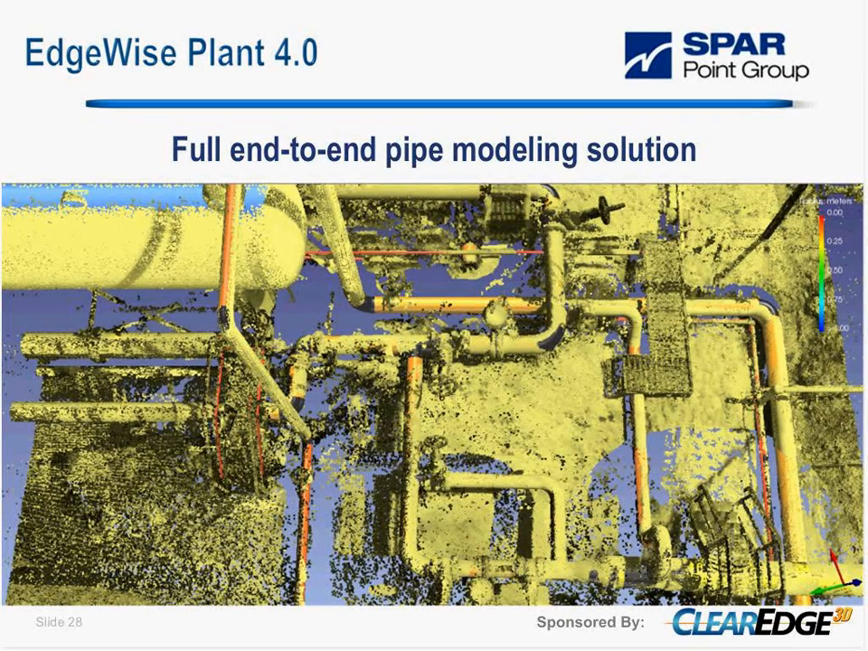The first couple of versions of EdgeWise Plant were great time-saving tools. They did really well. They automatically extracted pipes and elbows, but they were fairly limited in the scope of what they could model. So 4.0 is a full end-to-end solution for creating pipe models. And in this version, we filled really all the remaining gaps in the workflow process. And we think we did it with very fast, very efficient and accurate tools that really ought to make pipe modeling a whole lot more pleasant task going forward. It should be a lot more cost efficient than it used to be with some of the older technology.